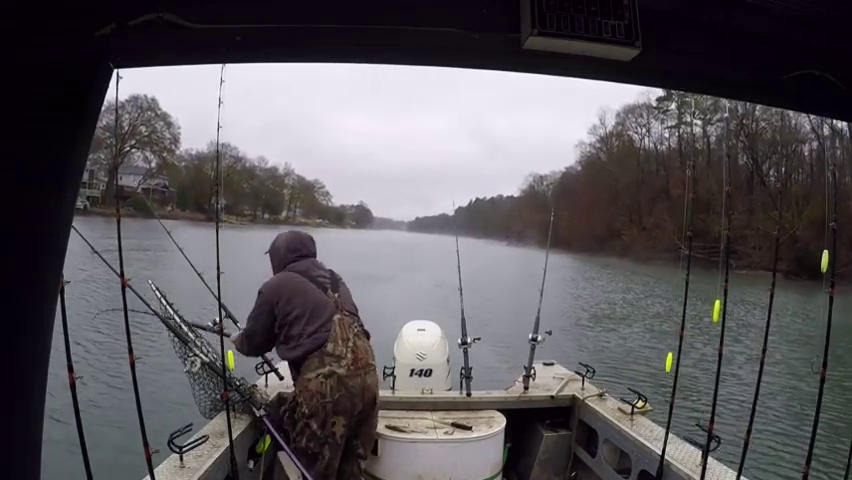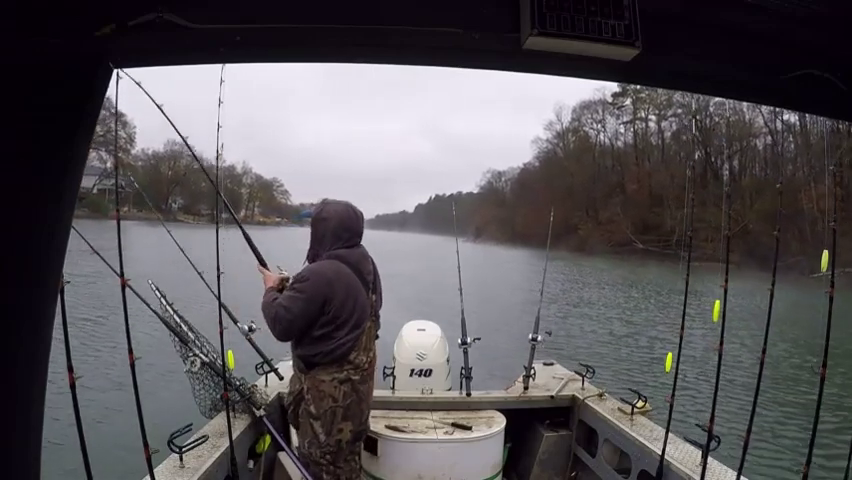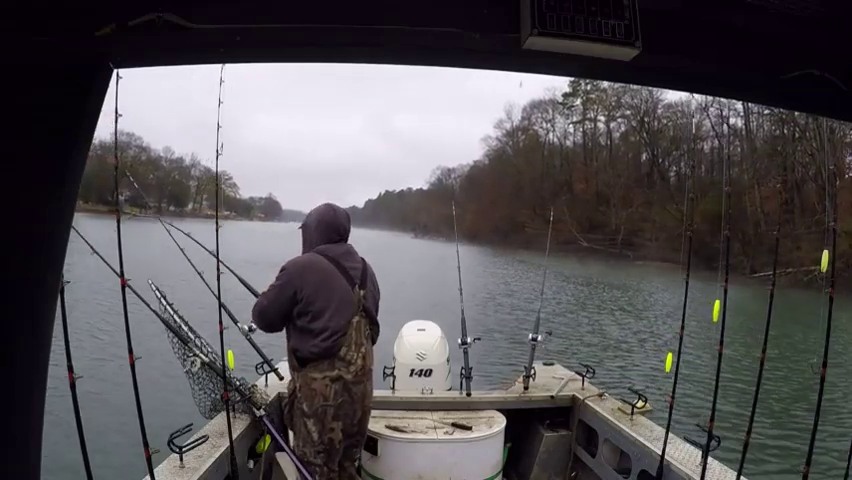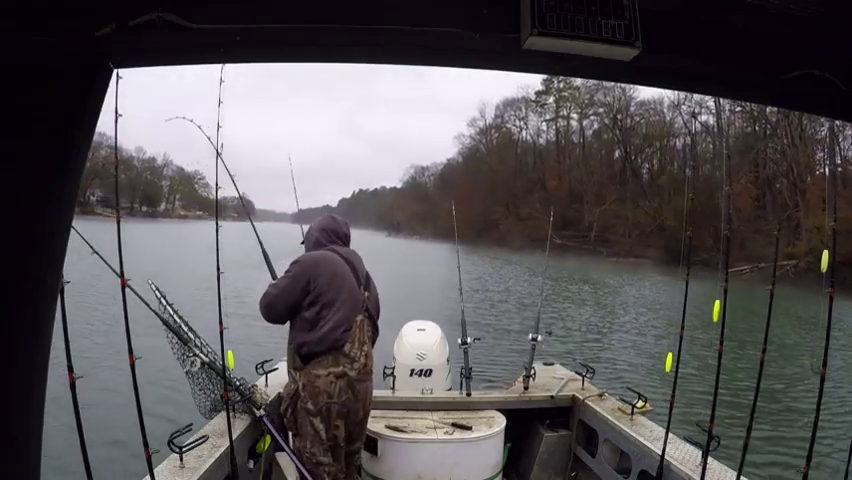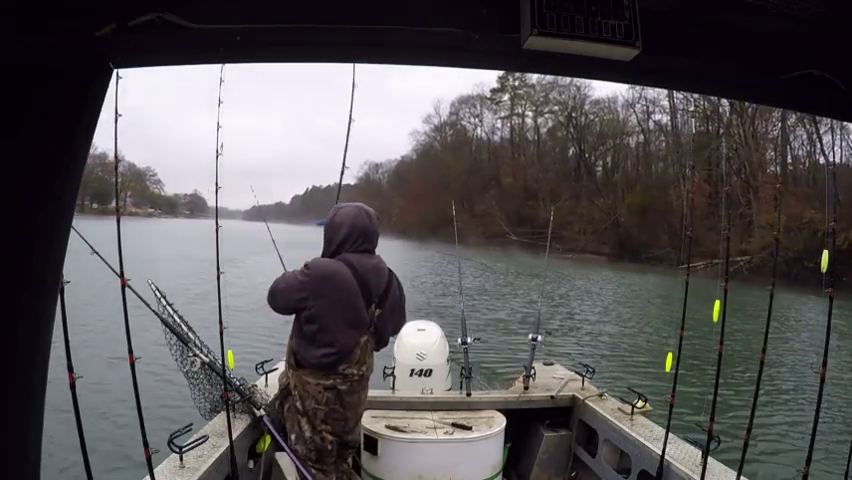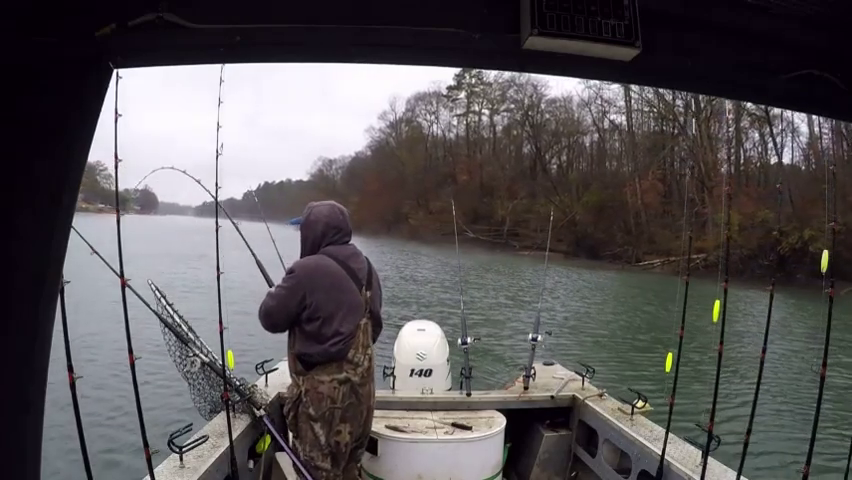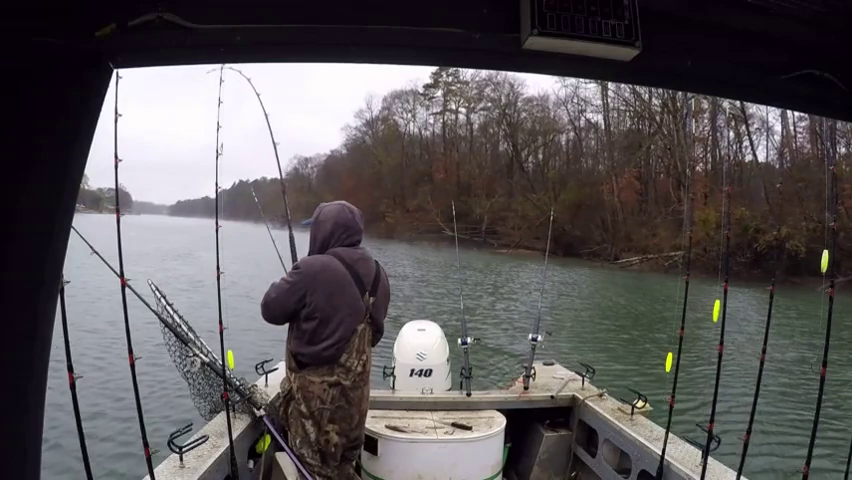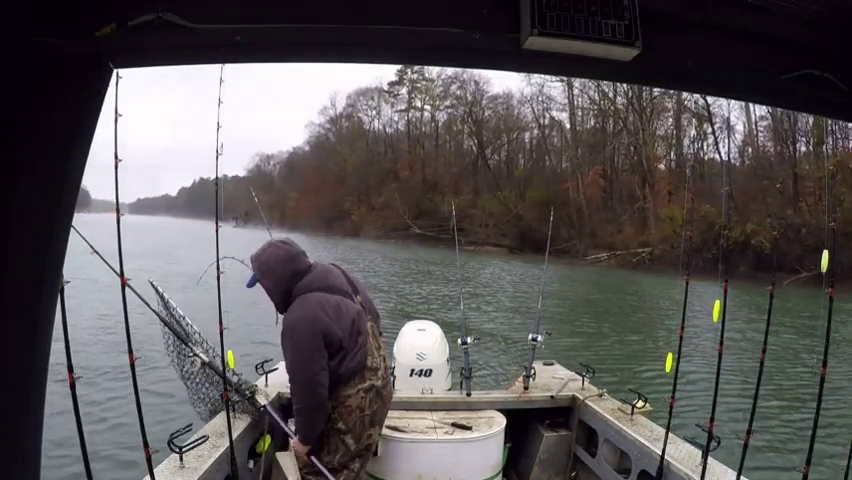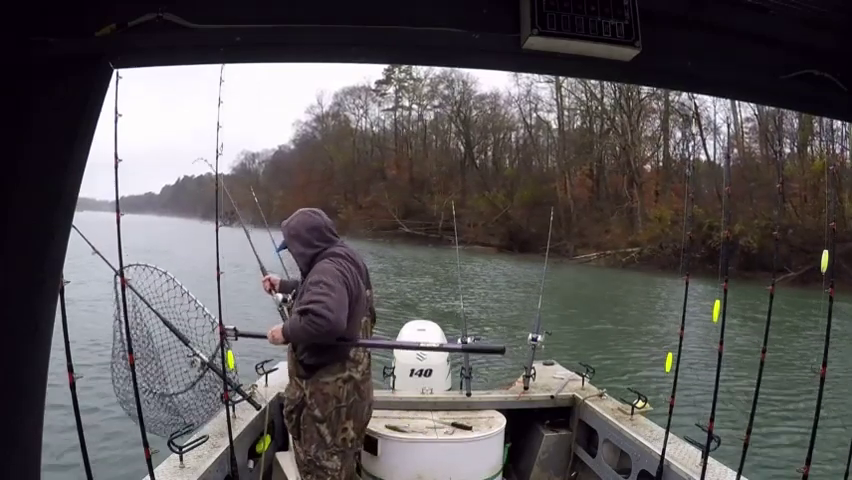Basket. Dang. In this current, it could be anything. I see him. It's blue. Decent little blue. Water's good and clear up here.